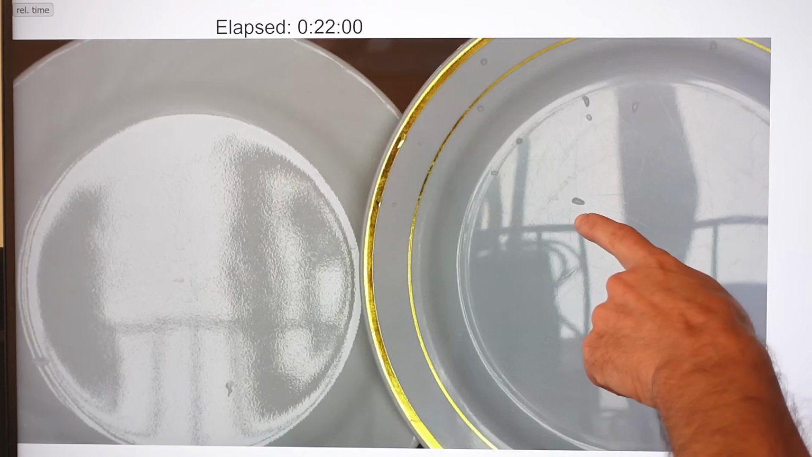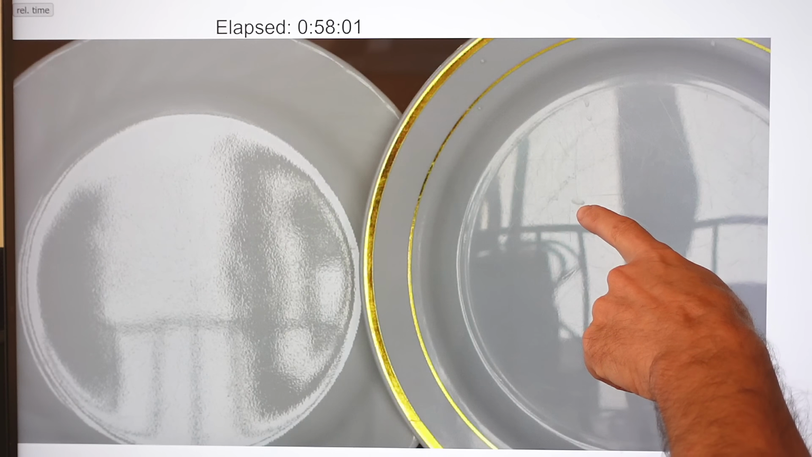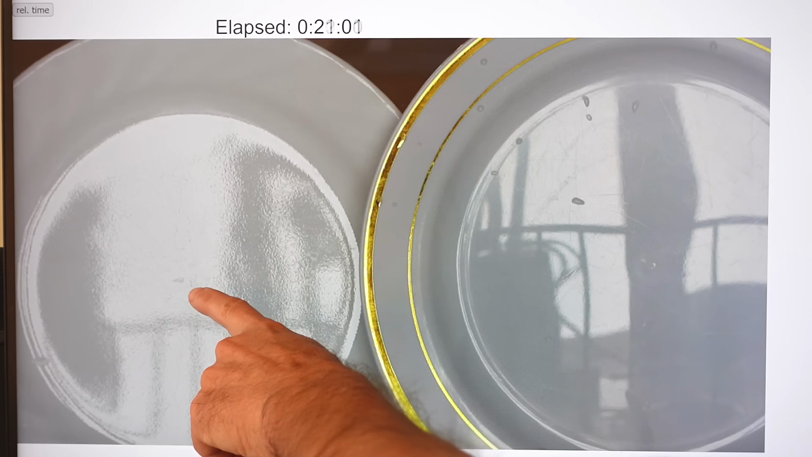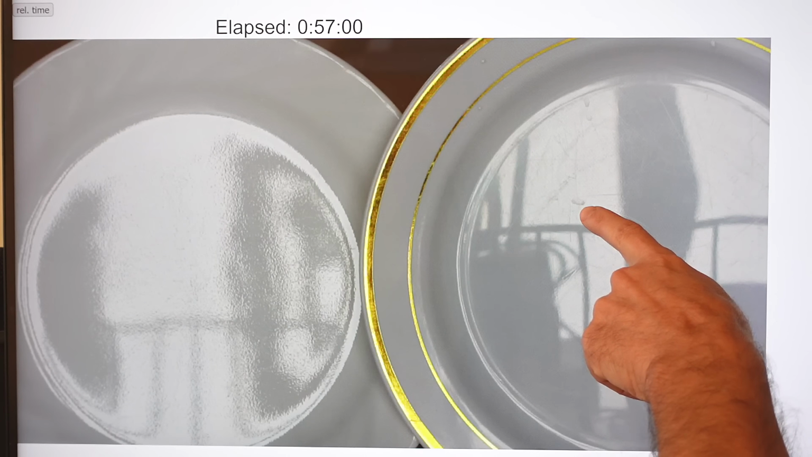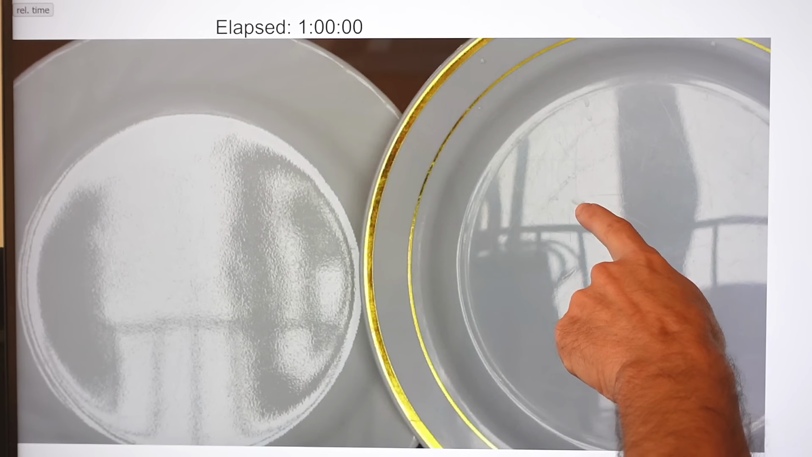Now the drops that do remain actually take much longer to evaporate than they did on the ceramic dish. Here they're gone at 23 minutes. These ones, that takes 57 minutes for those last drops to disappear.